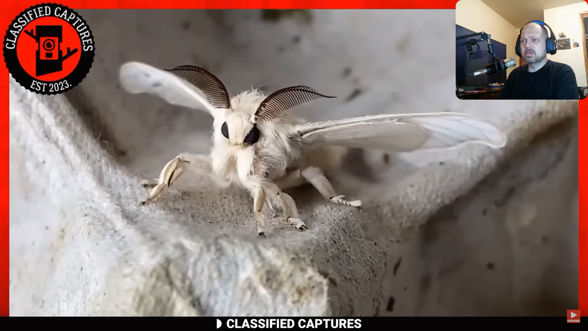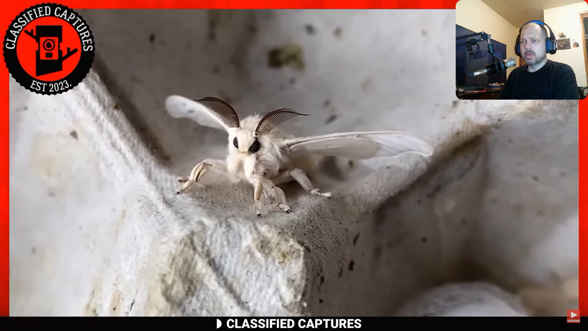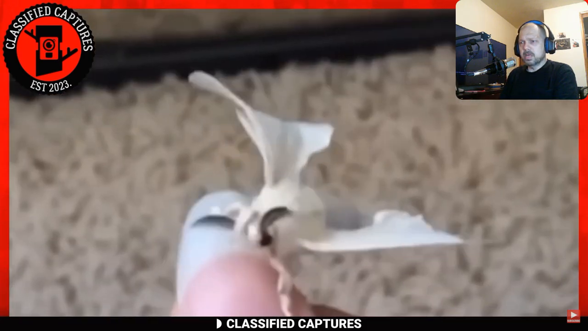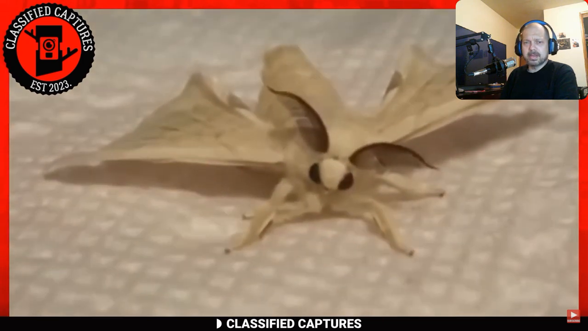So, my dear adventurers, let us marvel at the mysterious and embrace the beauty that lies within the unknown. The Venezuelan poodle moth, once shrouded in terror, reveals itself as a captivating creature, a testament to nature's endless variety.